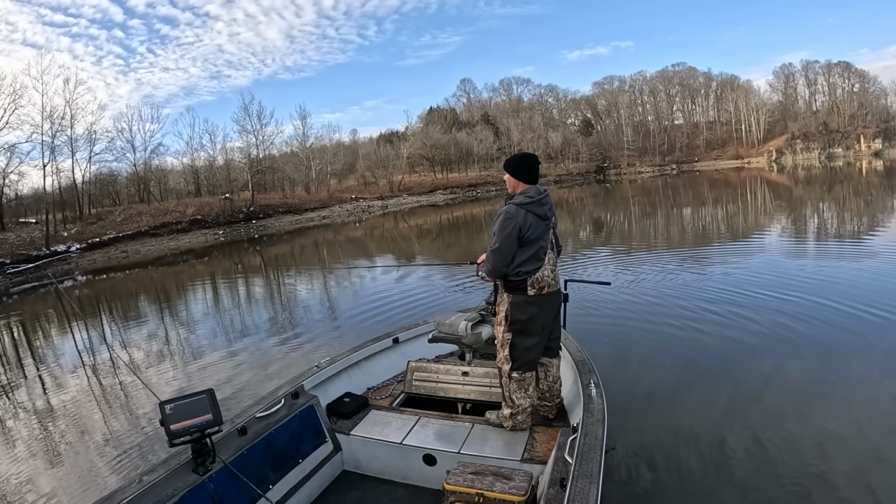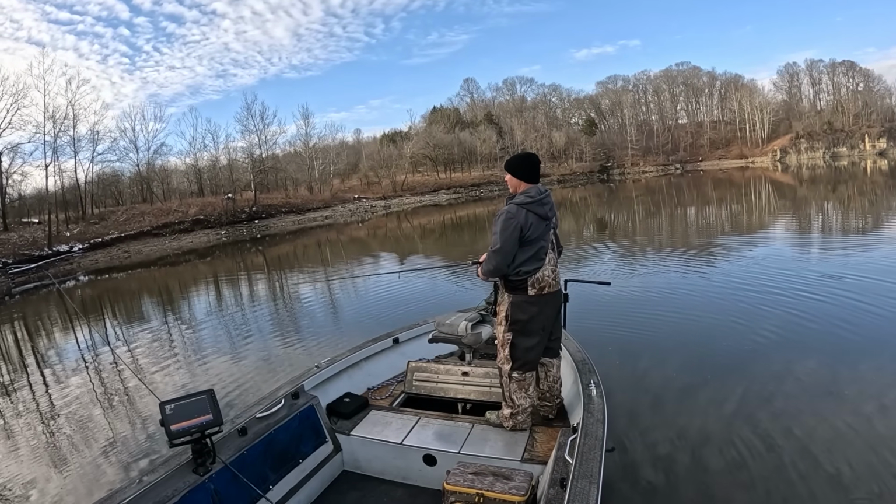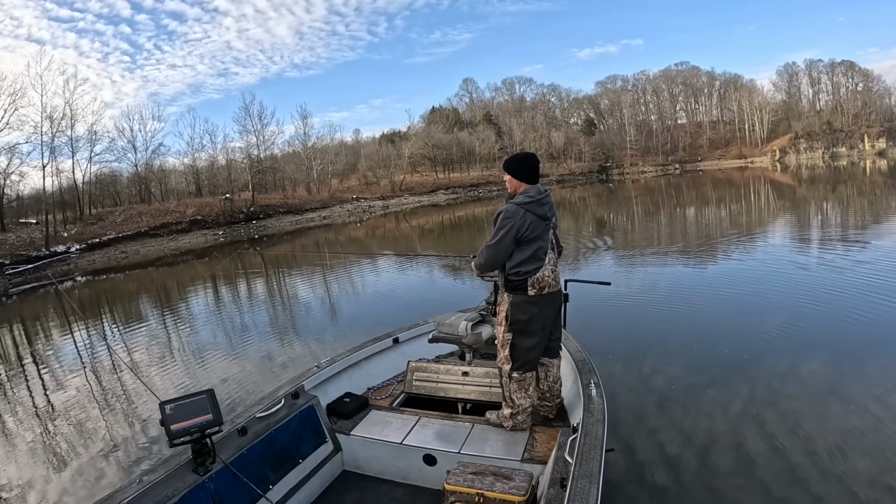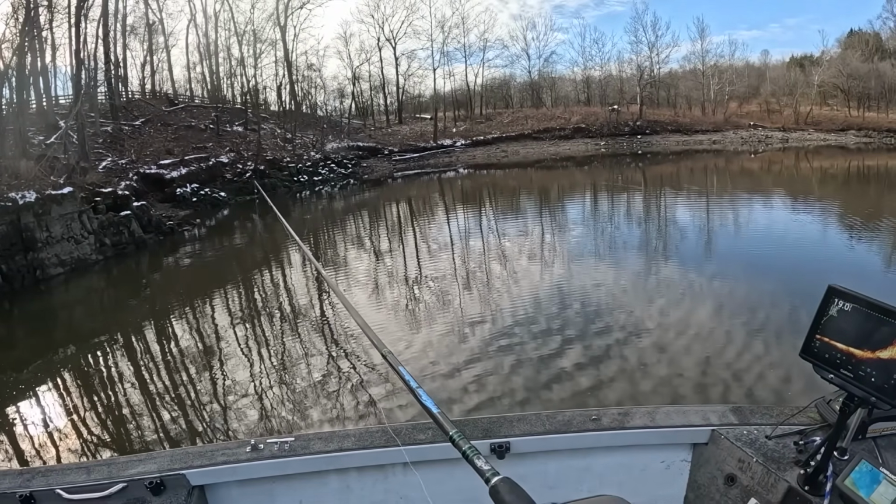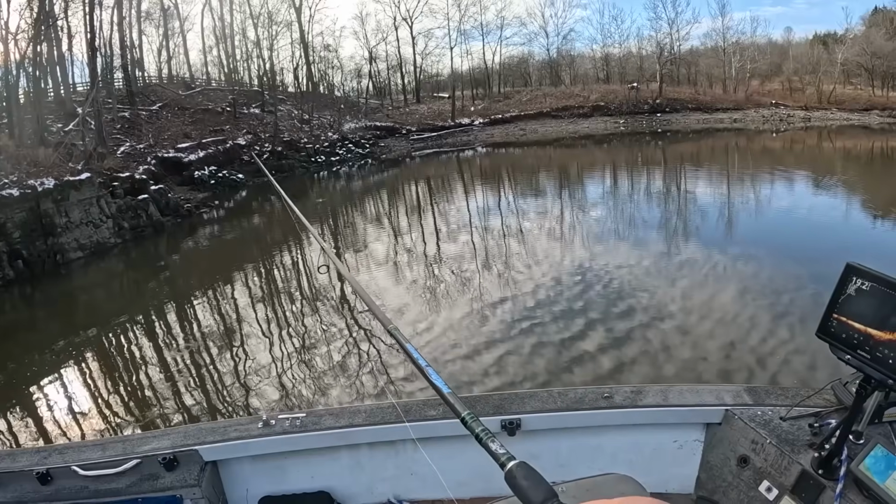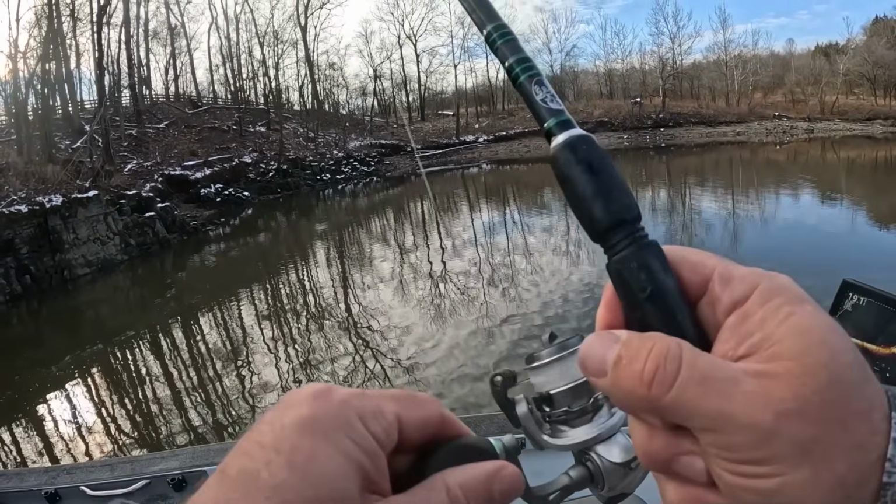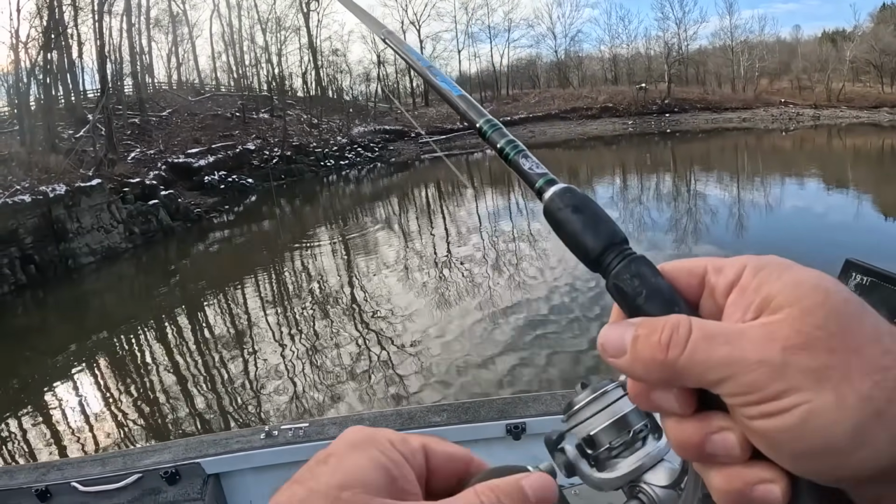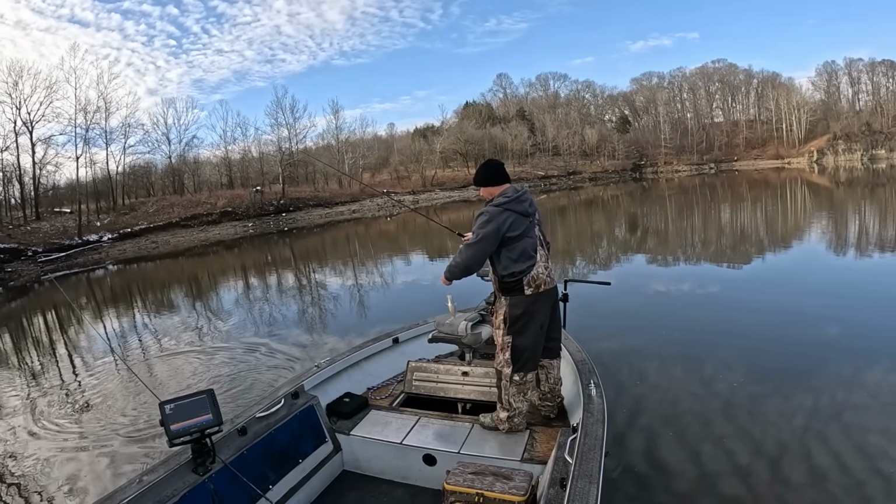I'd say they're down there now. There's a lot of little ones. First couple I caught were pretty nice, and then they're just kind of getting a little smaller. Now it gets later. This feels like a little better fish, I think, maybe. I think this is a better one. Yeah, there's a better one. That's a nice fish. We'll keep him.